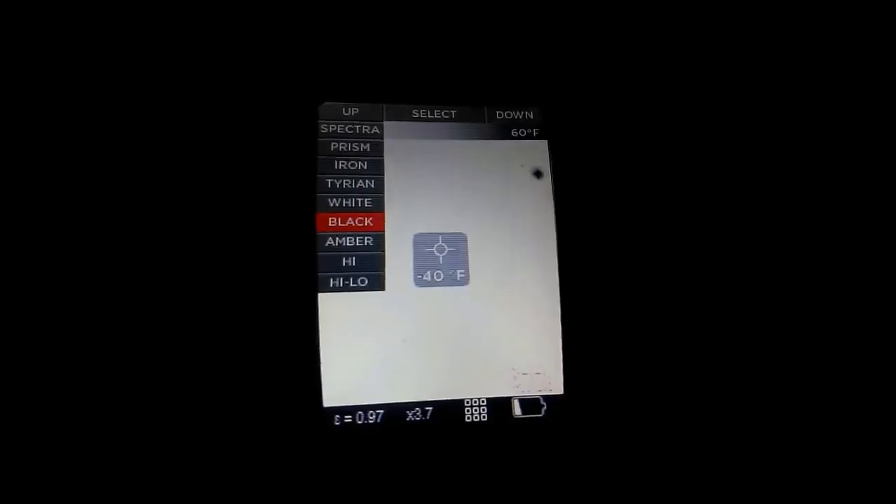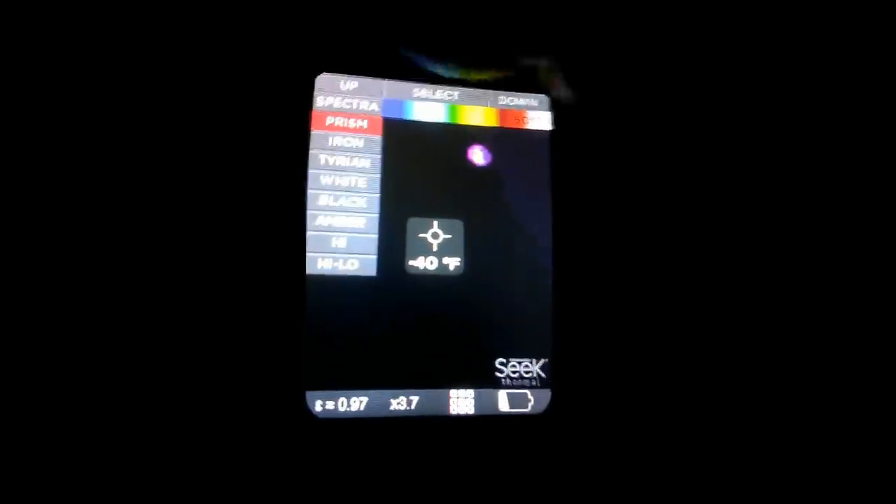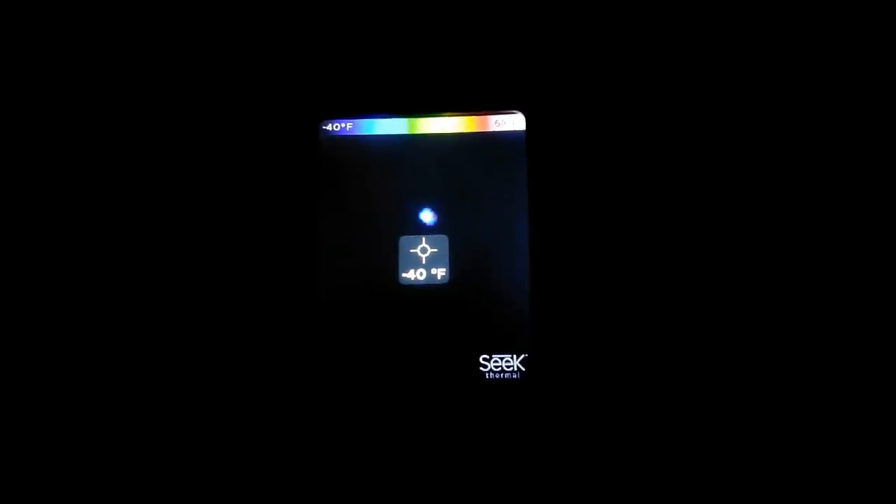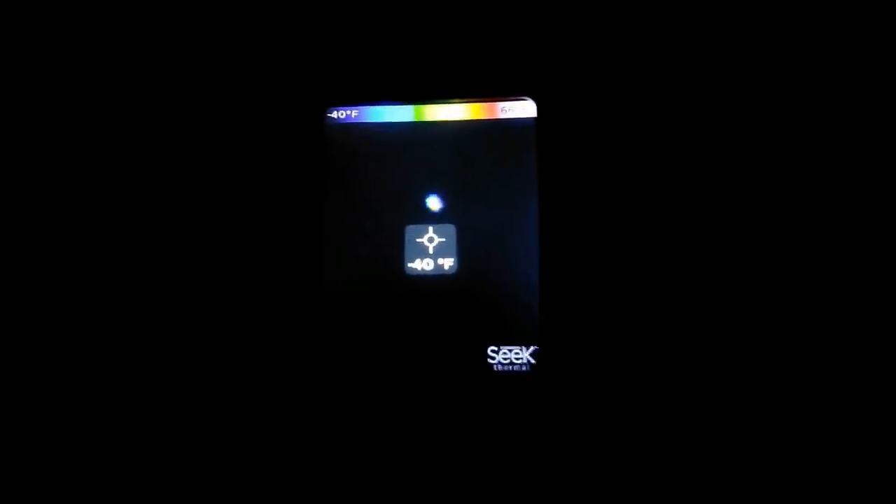Let's change the filter and put it into spectrum. Okay, let's just play with the 3.7. Nobody notice. Nothing to see here. Change it into spectrum like we had the other day, and you can see the top colour bar. Red's hot, blue's cold, and you can see that whatever this object is, and this is the moon I'm pointing it at, it's spinning with different colours. How we're getting that effect, I'm not rightly sure. It doesn't look the same as what it did the other day though.